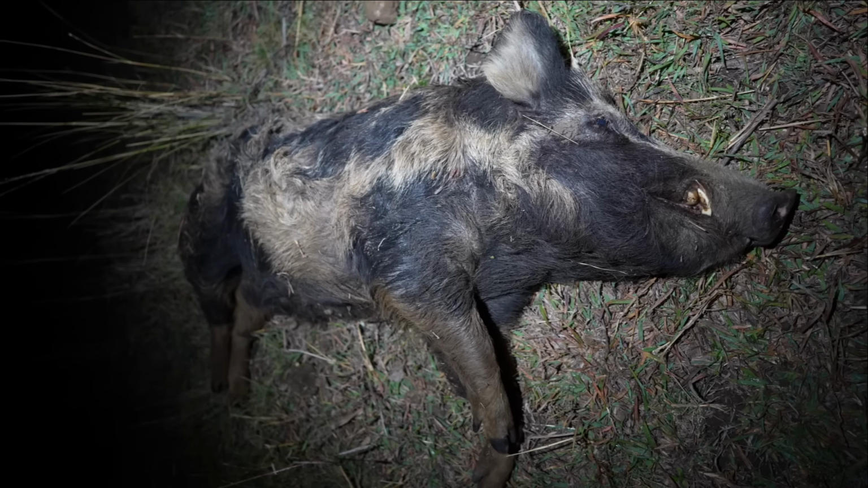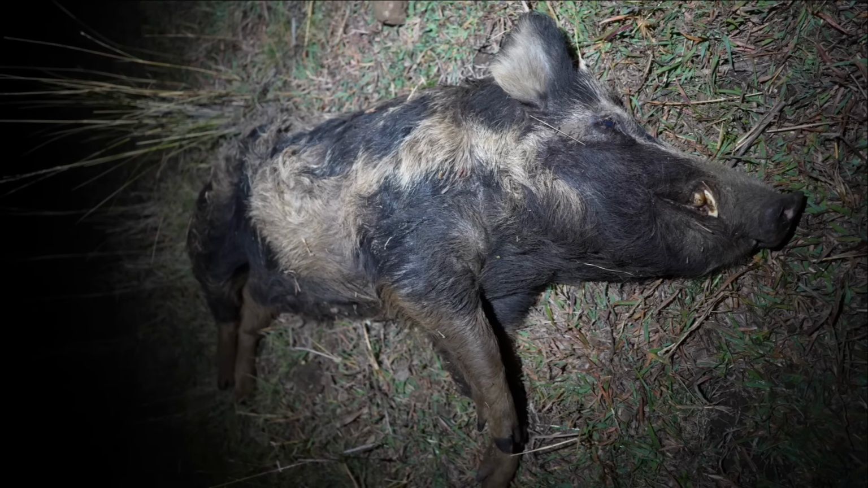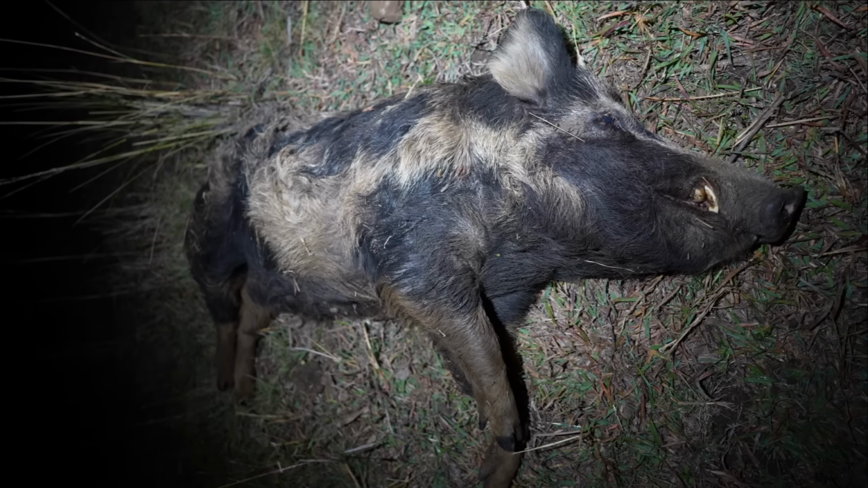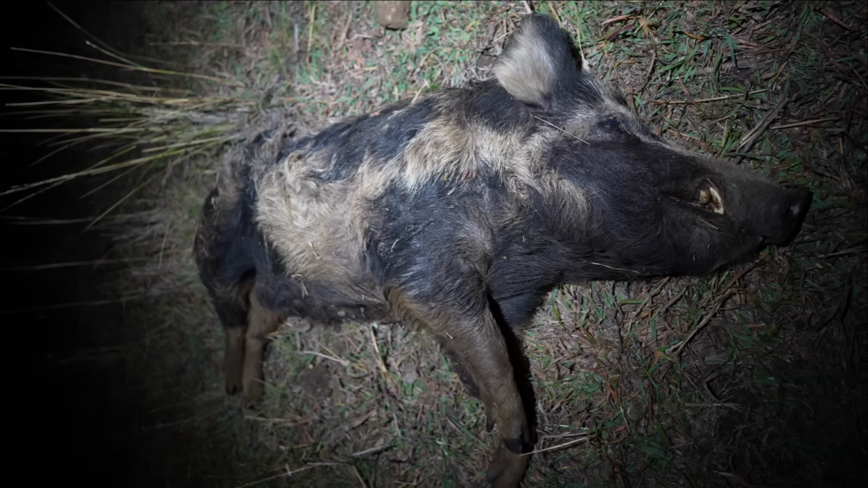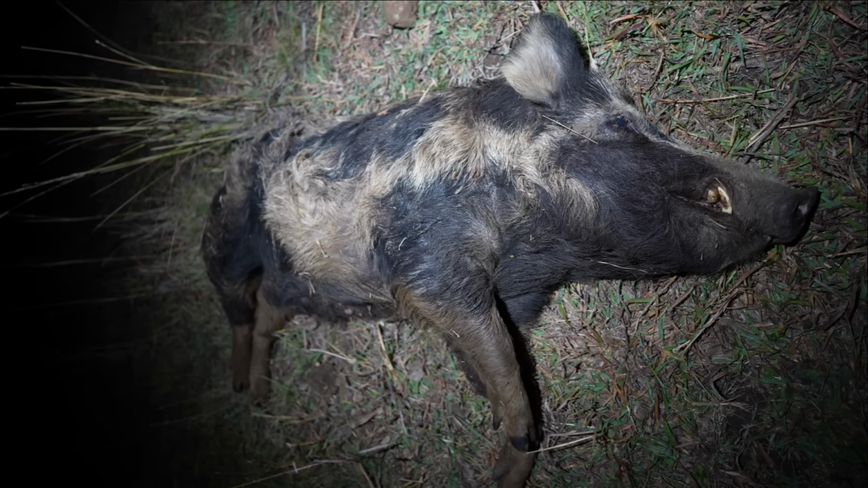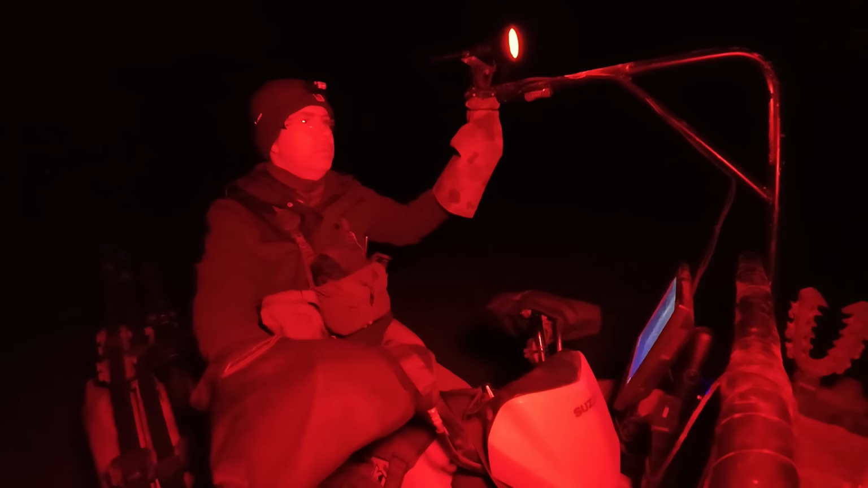He's not a bad sized pig indeed. He's actually got a decent set of hooks as well. They normally bust them up in the mountains up here on all the rocks, but he's a real scruffy fella. This one, curly hair, it'd be difficult to see in the daylight in amongst the grass, but there is no discretion with thermal.